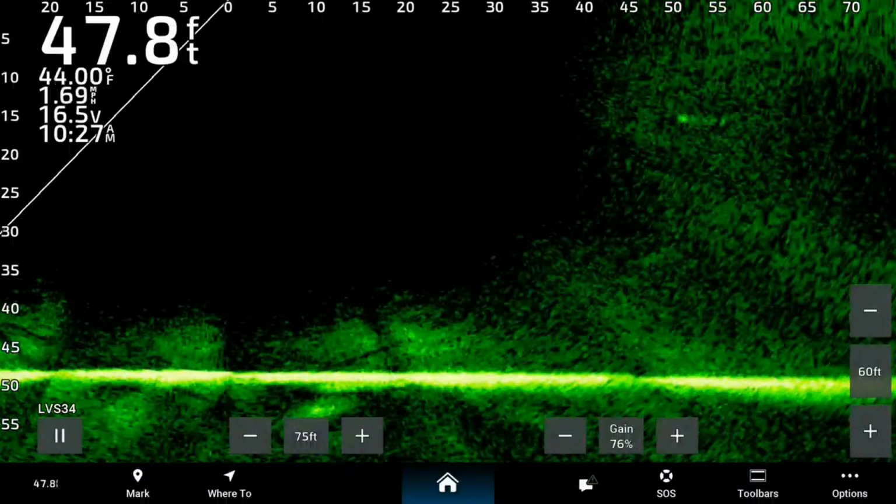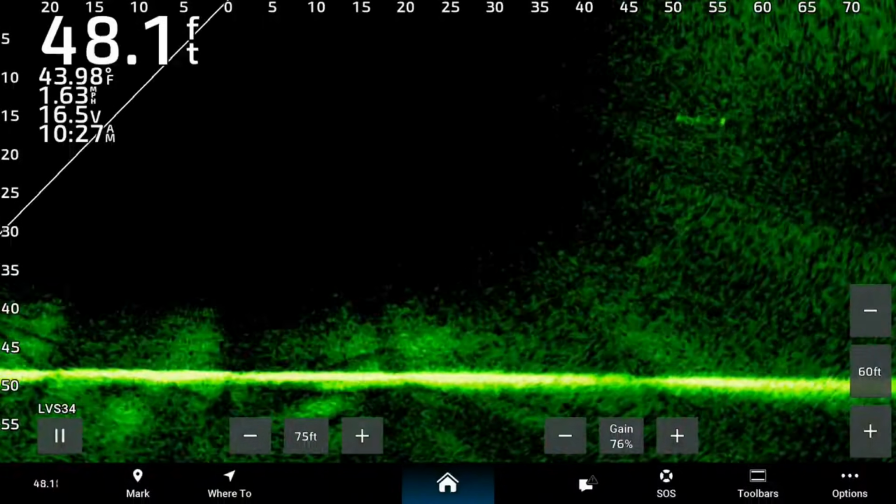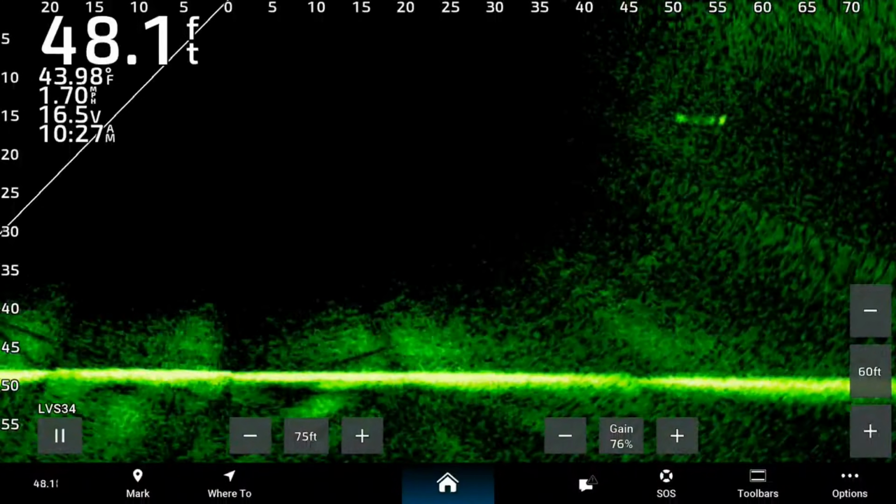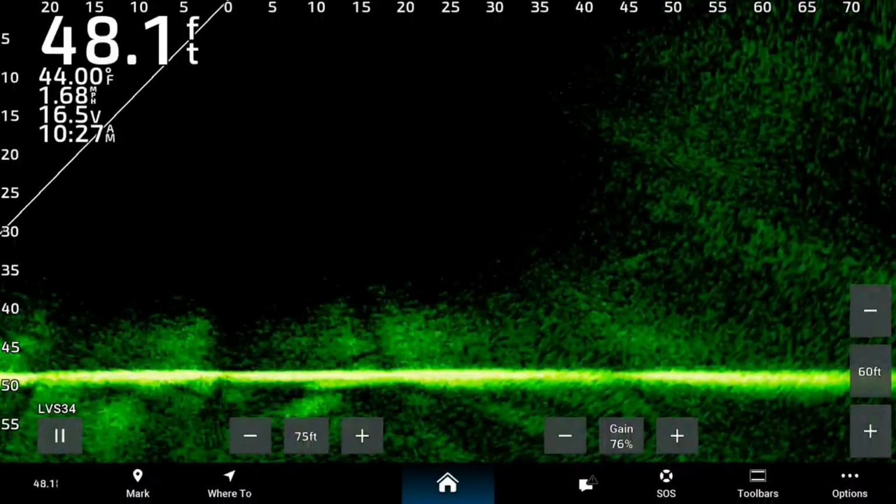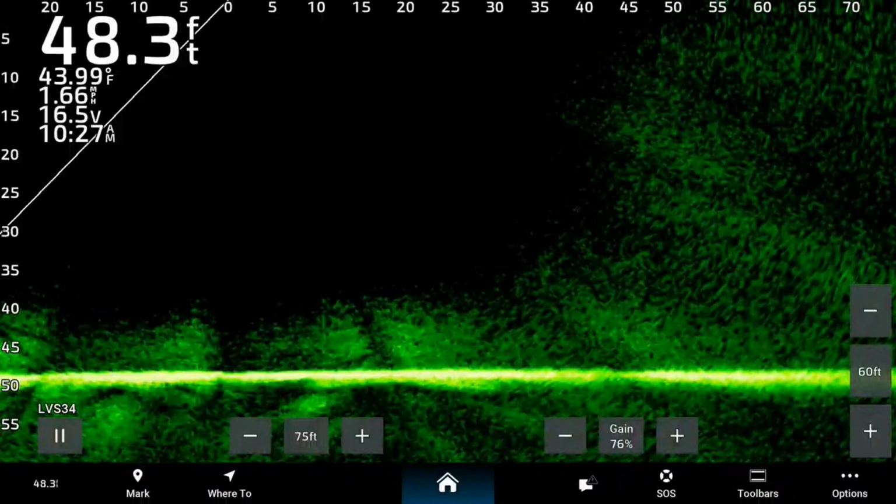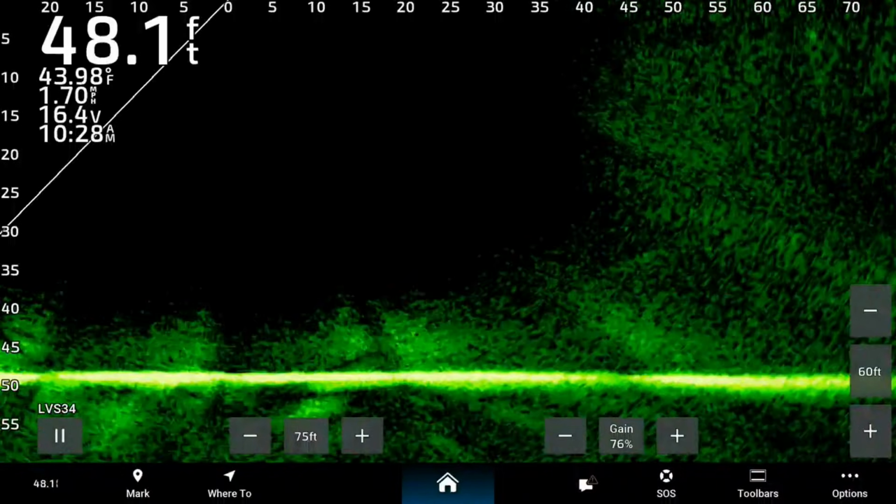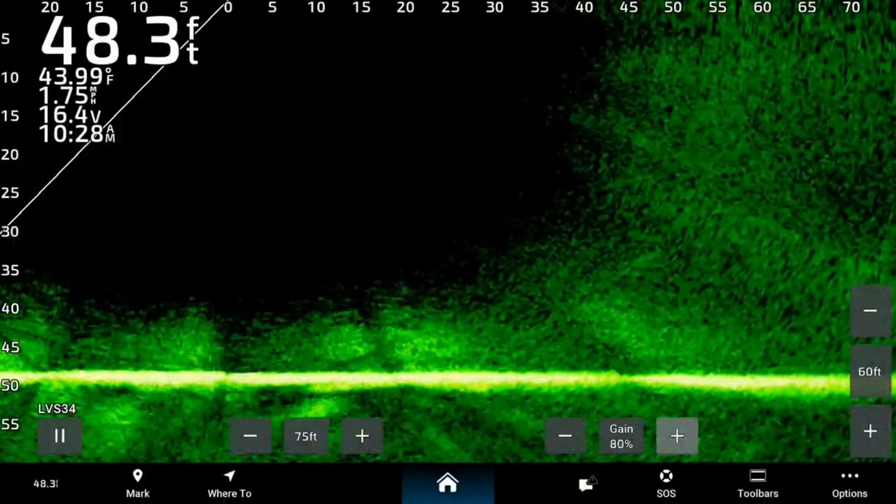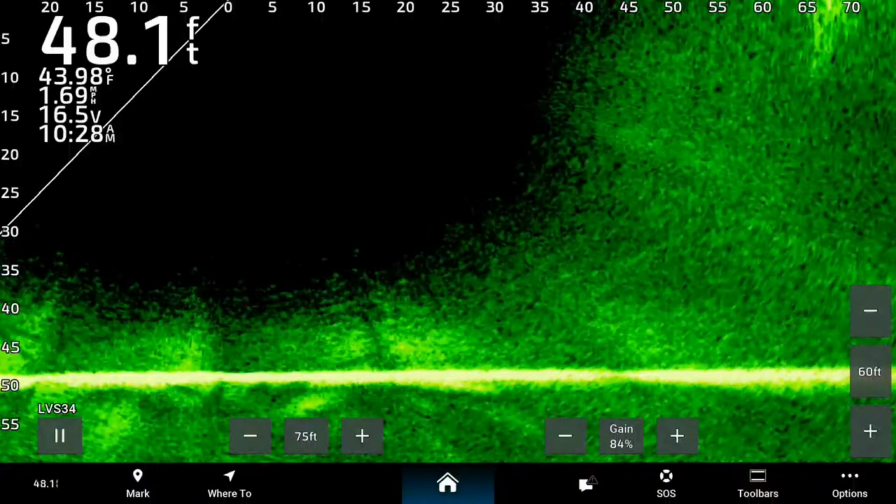Right now we're down about 12-13 feet on the downrigger, and you can clearly see the tree and the flatfish. Now the other side, we're out about 60 feet, and I'm having a little bit harder time picking that one up. So let's see what we can do here. I'm going to pick the gain up and see if I can find it. Really get that thing cooking, and I still can't see it over there.